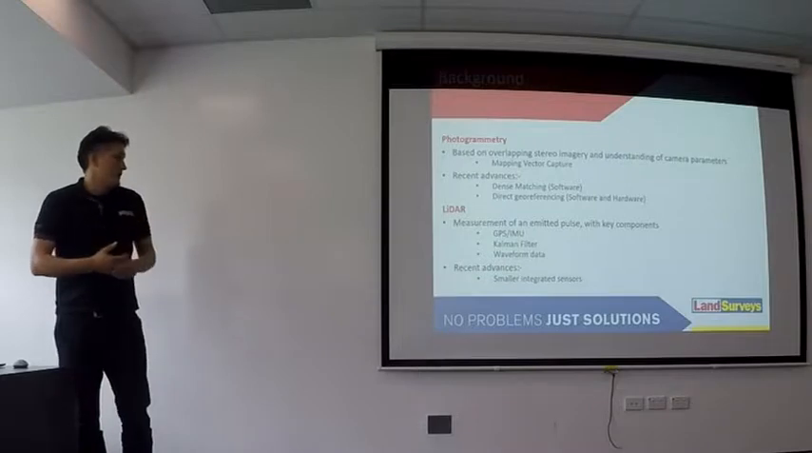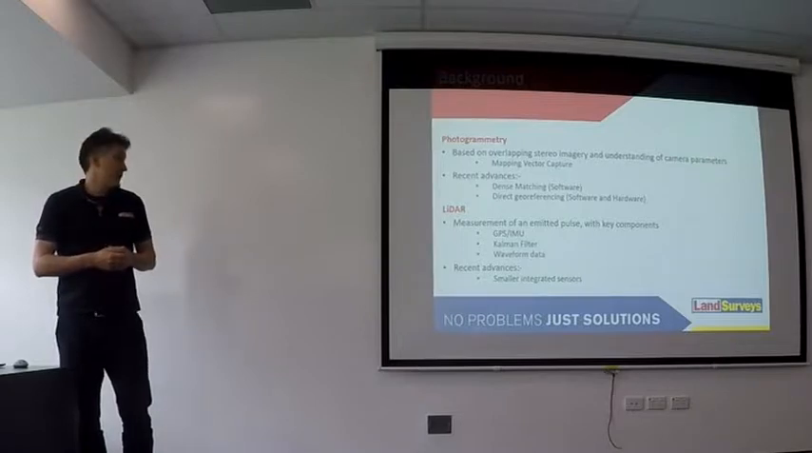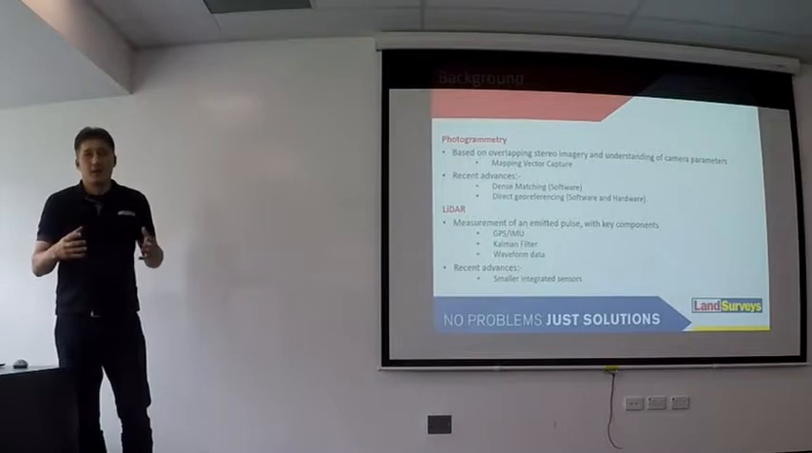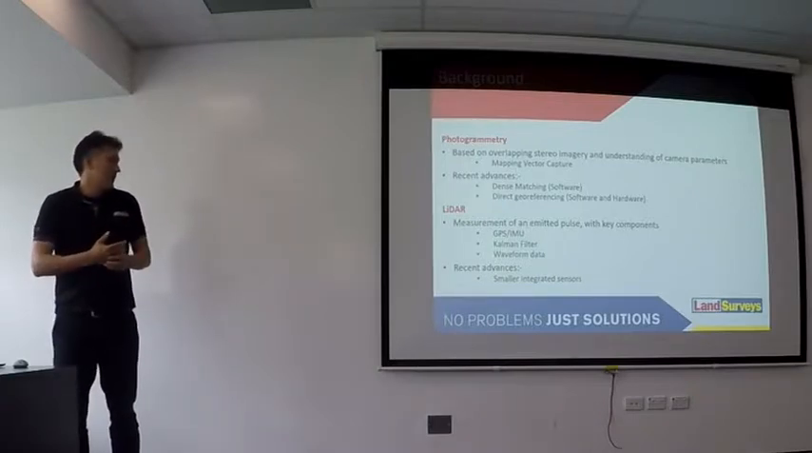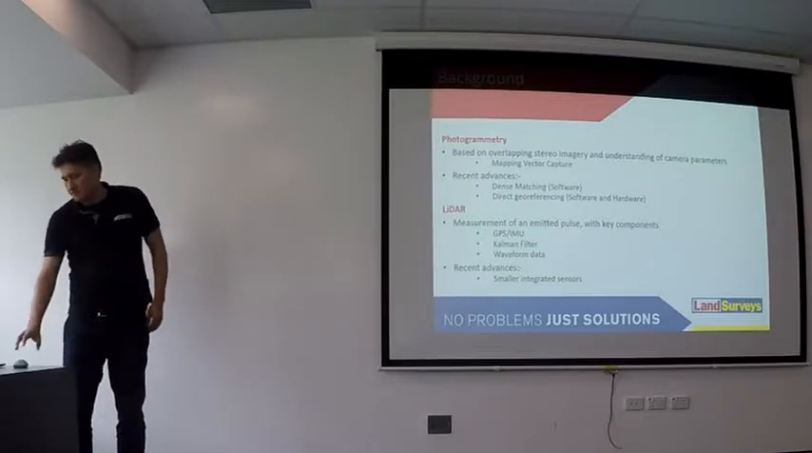Going back a little bit before that, you've got direct georeferencing adding to that workflow in a hardware sense, and then LiDAR coming into that as part of a direct measurement rather than a calculated measurement.